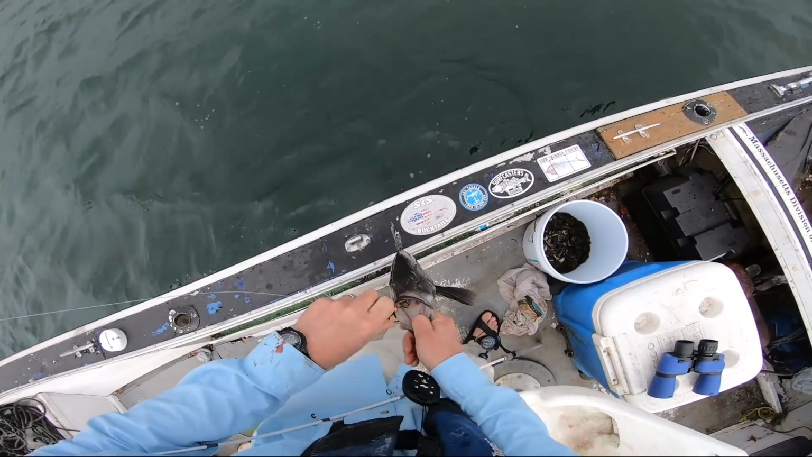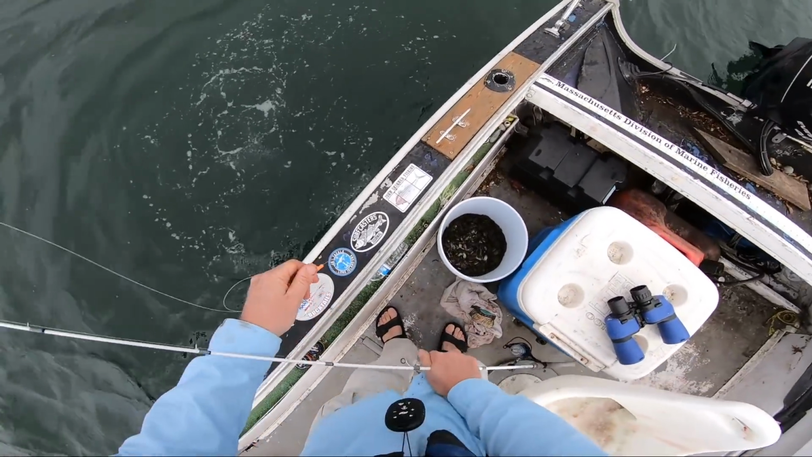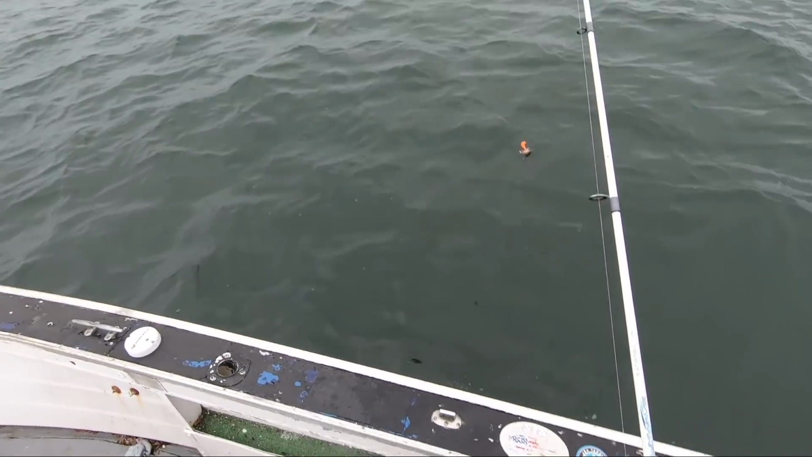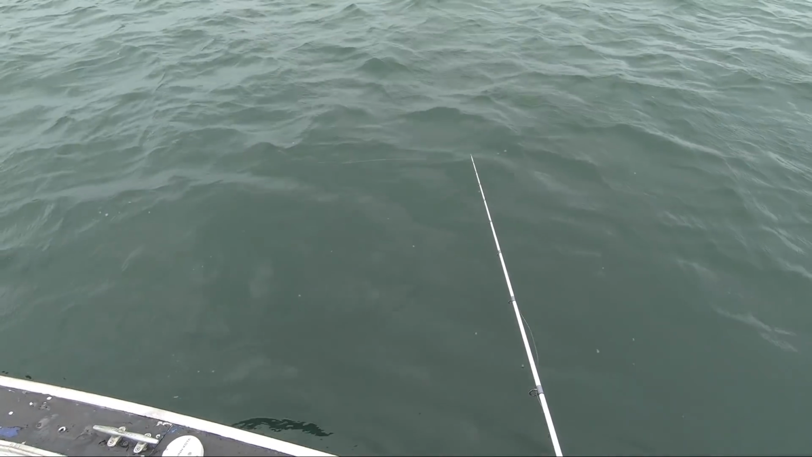So I had a bunch of dead crabs in the bucket. What I've been doing on this trip is putting on one dead one, one live one throughout most of the trip. And yeah, as you can see, it's working just fine.